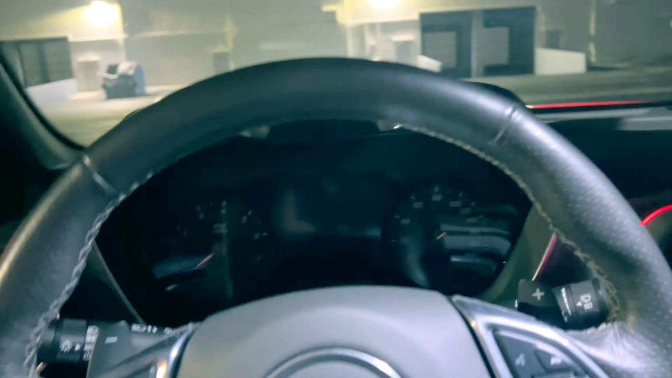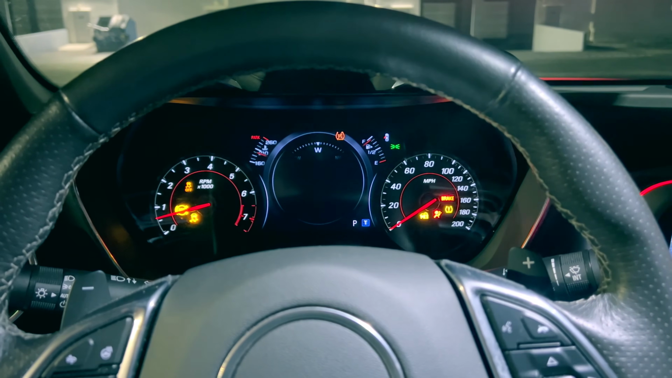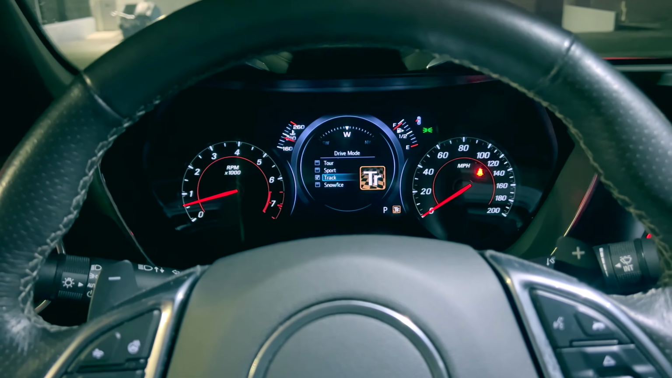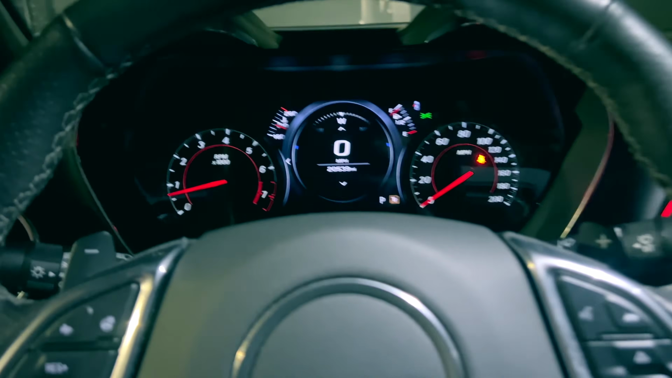All right, let's actually start it up. And of course, we're gonna put it in sport mode. It is in sport. We're gonna put it in track. Woo! She sounds really good. Yeah, she sounds very, very good.